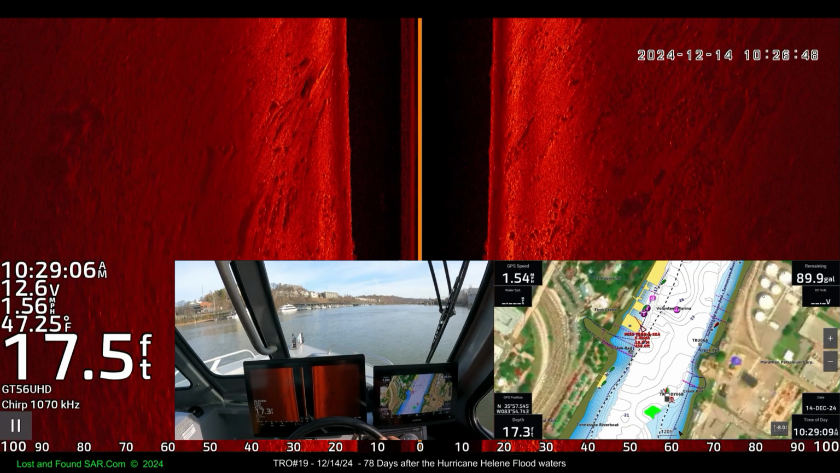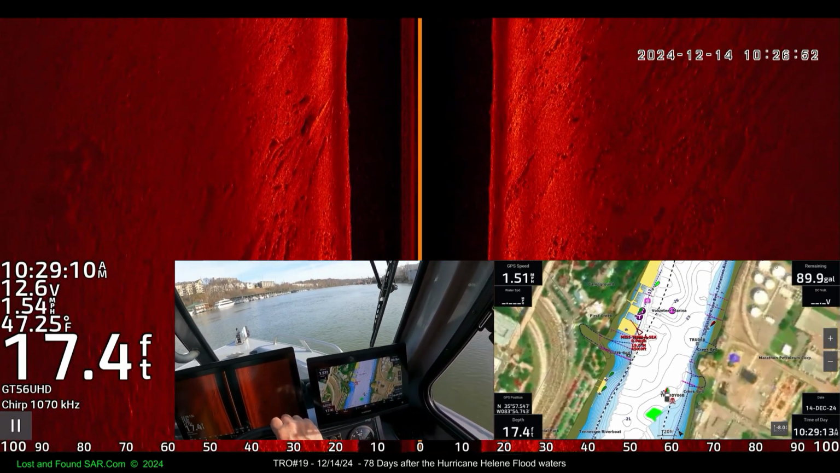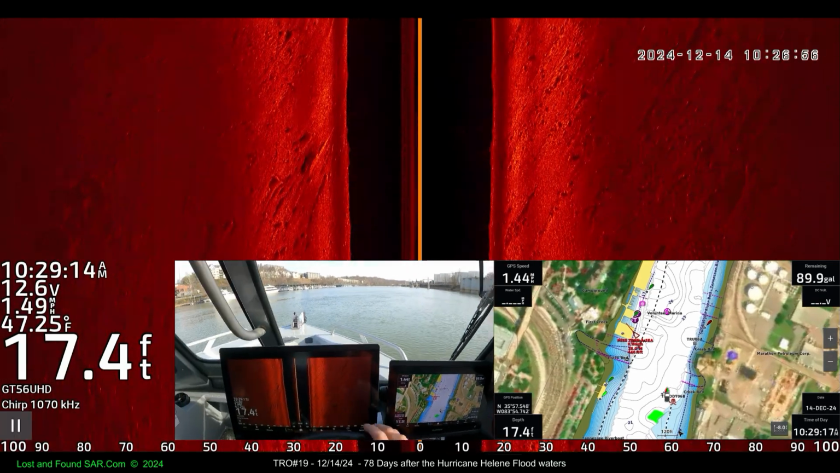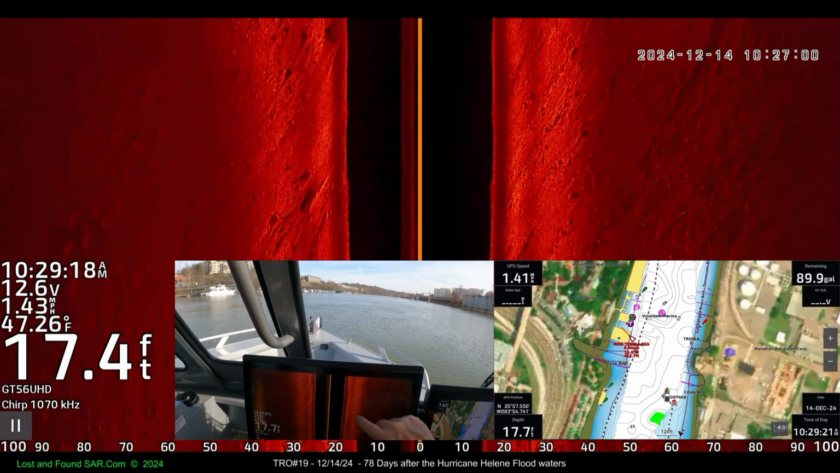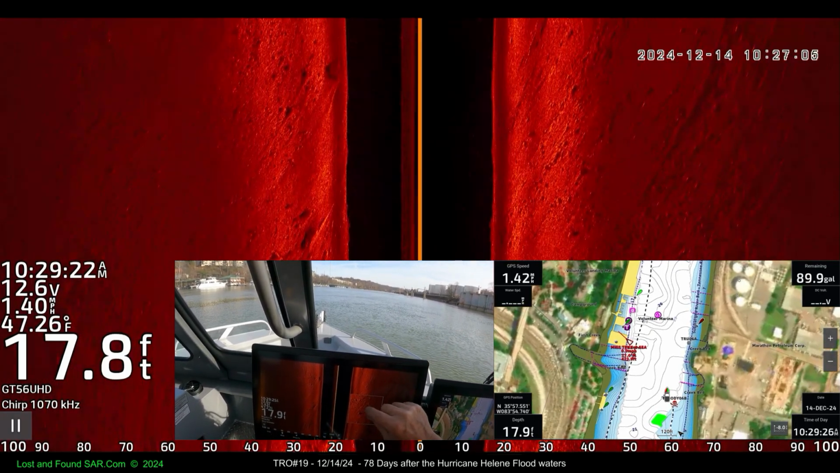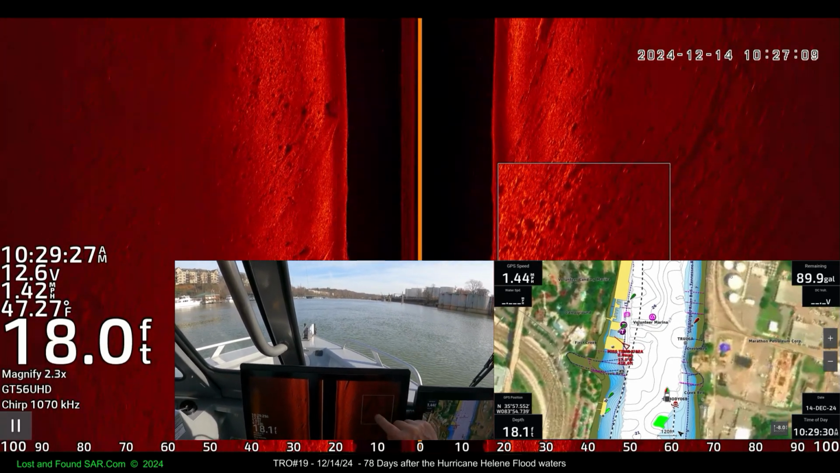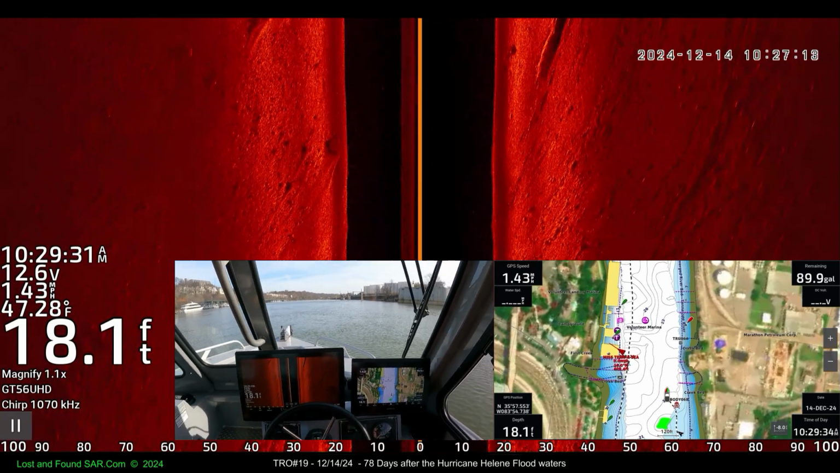All right, here goes our transponder past our target. So if you watch on the right hand side, about 30 to 40 feet out, should be around in this area here. That's approximately where our target was. I don't want to screw this image up. We'll save it for scanning later.